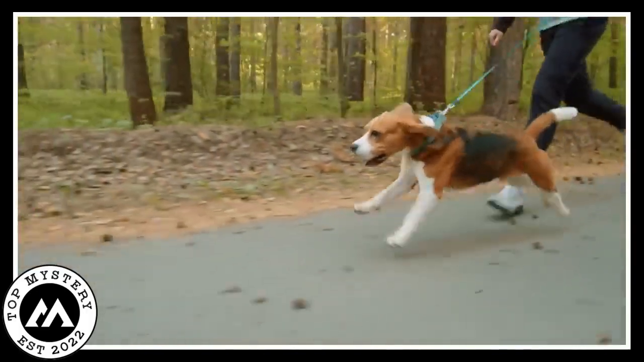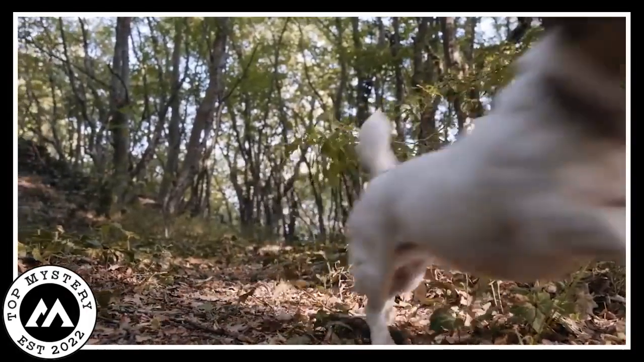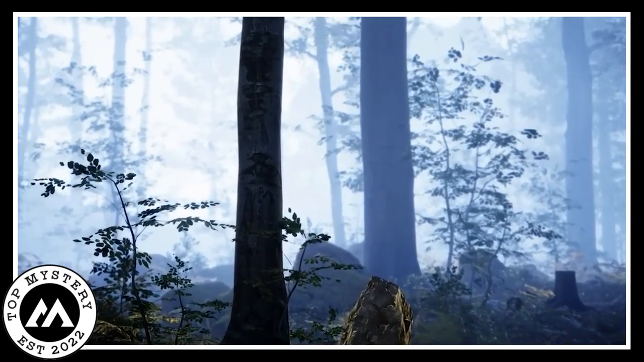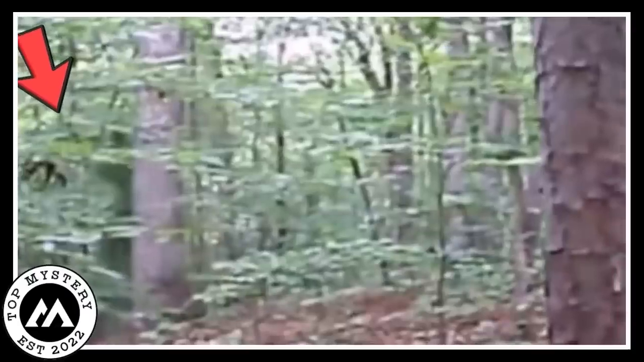In the bright forest, a man chased his dog. The dog raced fast like it knew a big secret. Curious, the man followed through trees that whispered stories. Deeper in, shadows stuck to leaves like quiet ghosts. Suddenly, in the middle of the woods, he saw something huge.